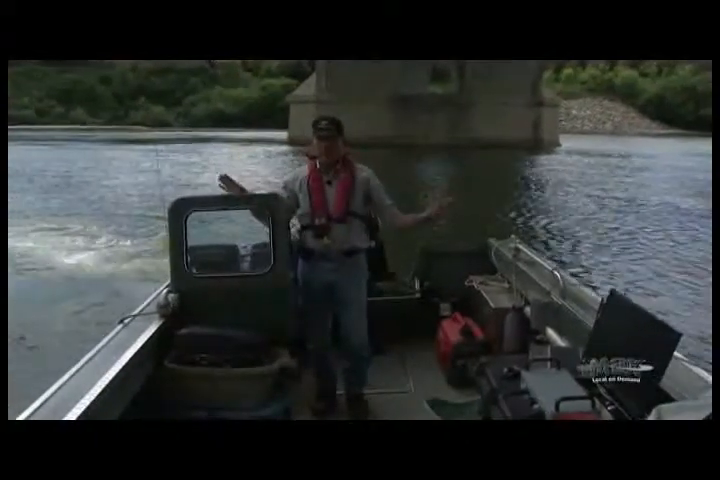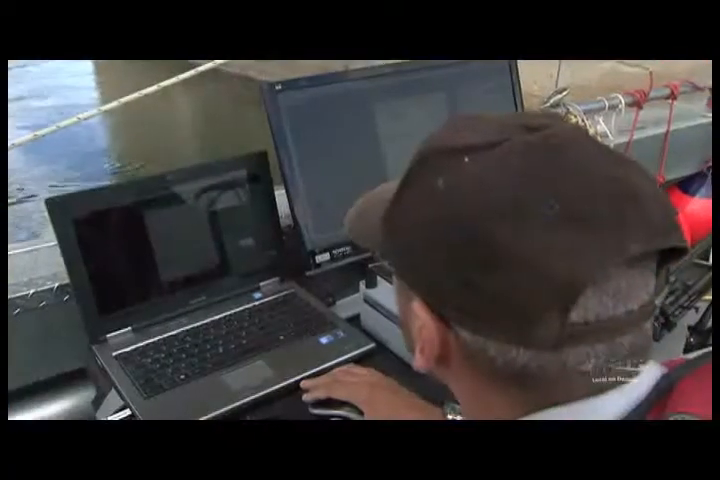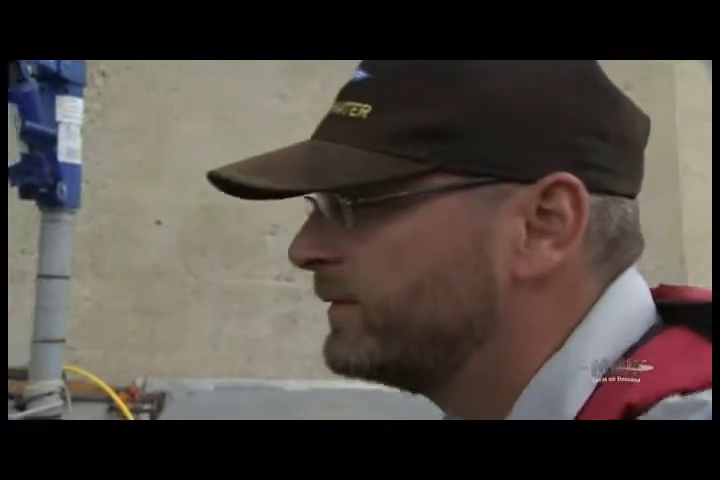Our intention is to try to get a face look of the pier itself. And you always have to fight this thing because the current is always different. And there you have it. That is what the side of that bridge pier looks like underwater, an image that no one has seen since they built the bridge pier.